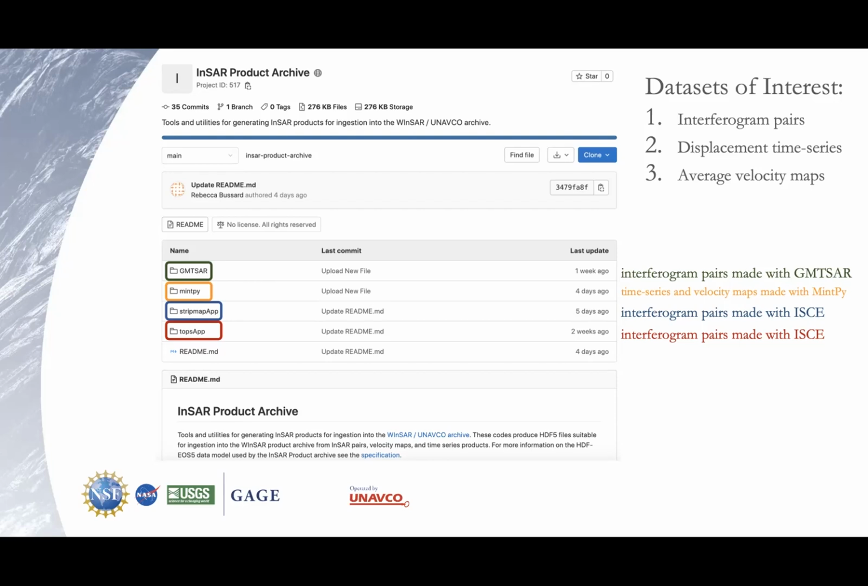InSAR pairs can be useful, but whenever you have a time series or a velocity map, that's a bit more usable by other researchers, possibly outside of InSAR, because it can have time series of ground deformation over whichever area that you're studying that other people can look at and compare. It was also really nice, since I was writing the script, I could also think about which metadata I wanted to include for all of these.